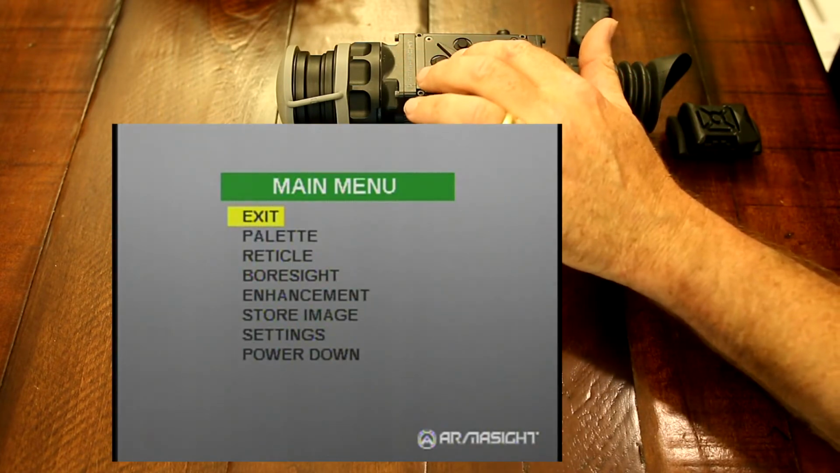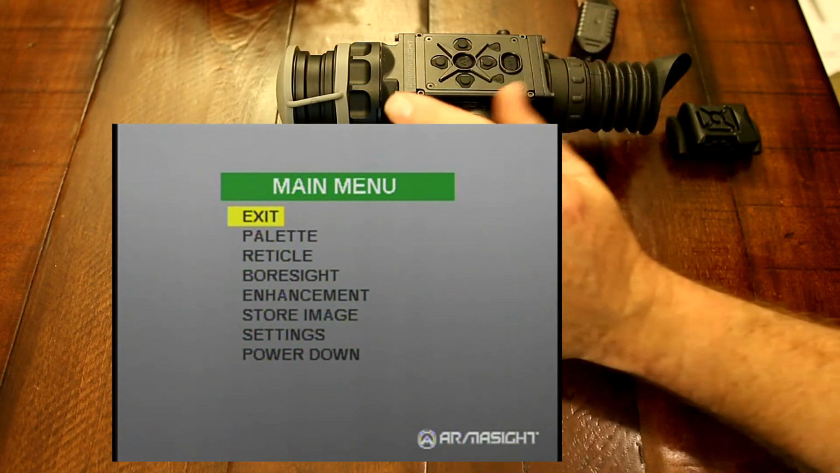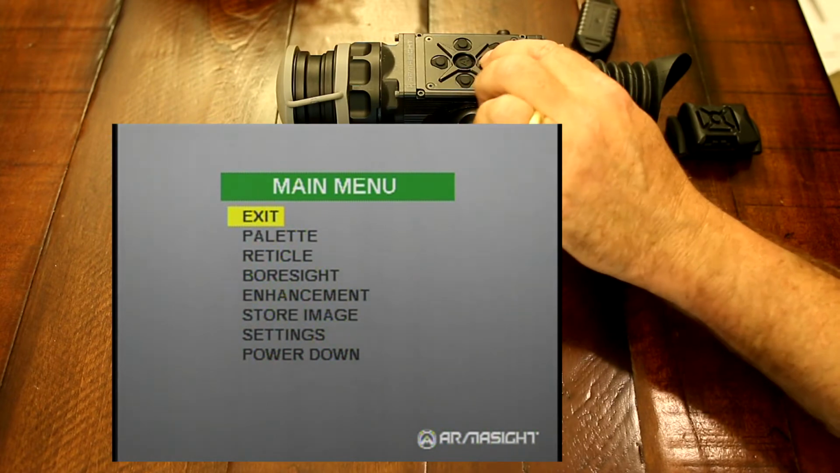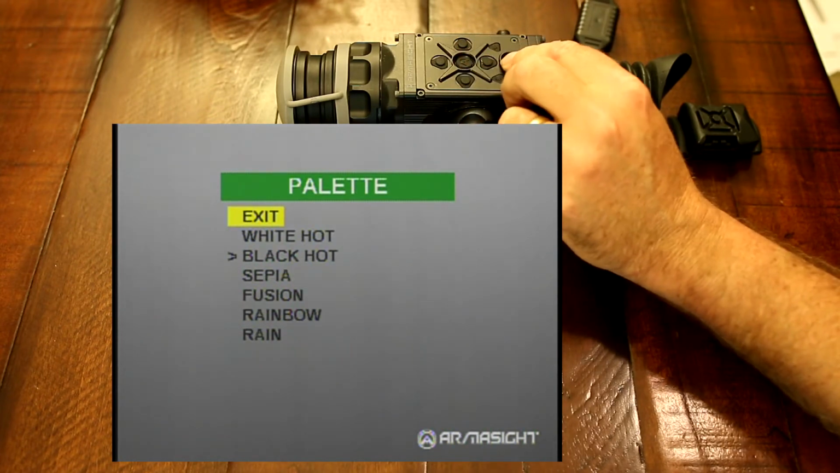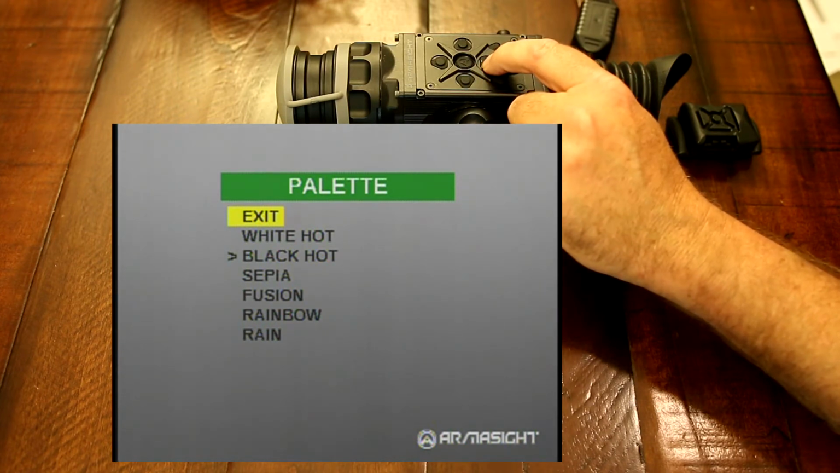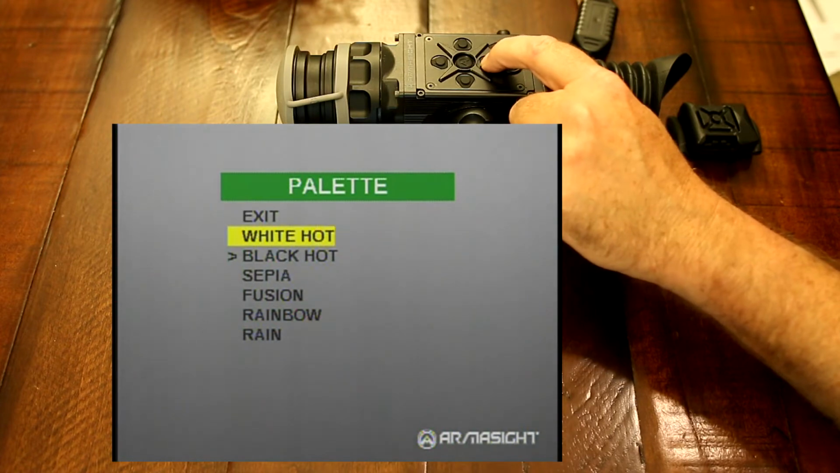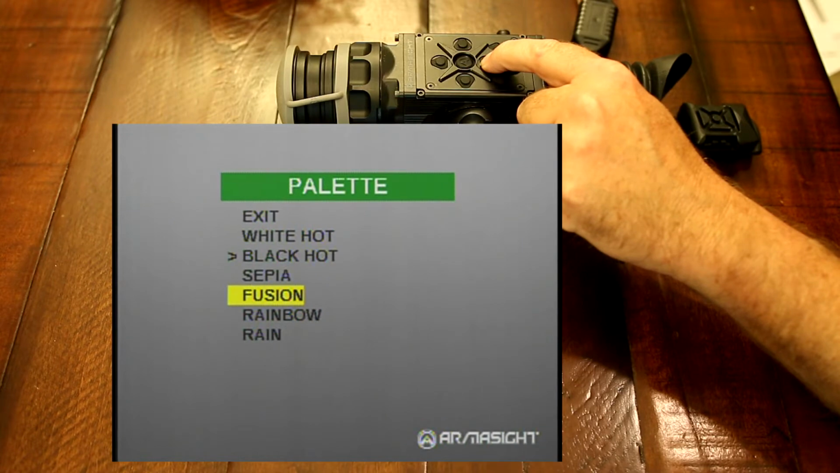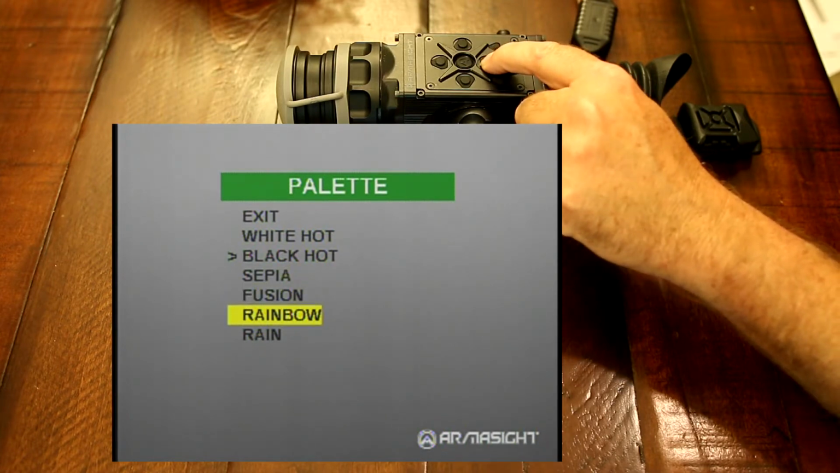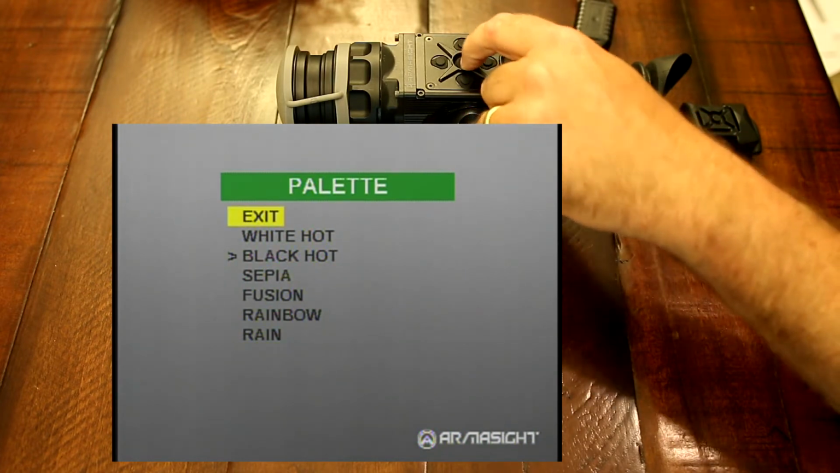Now what we're going to do is go into the menu screen. As you can see in the picture up top, you have your menu screen. Our first section is going to be your palettes. You have white hot, black hot, sepia, fusion, rainbow, and rain. So there's all your palettes that you can choose from.